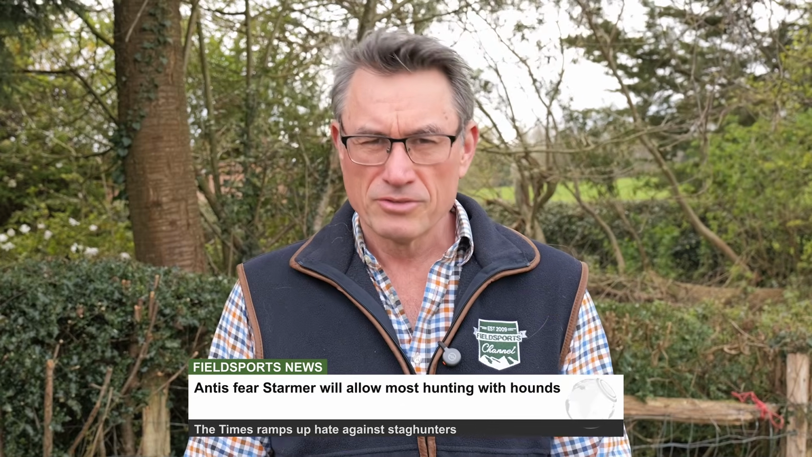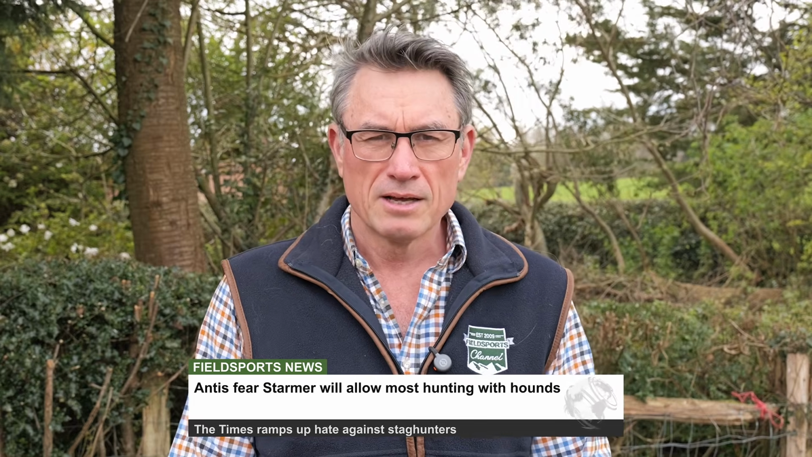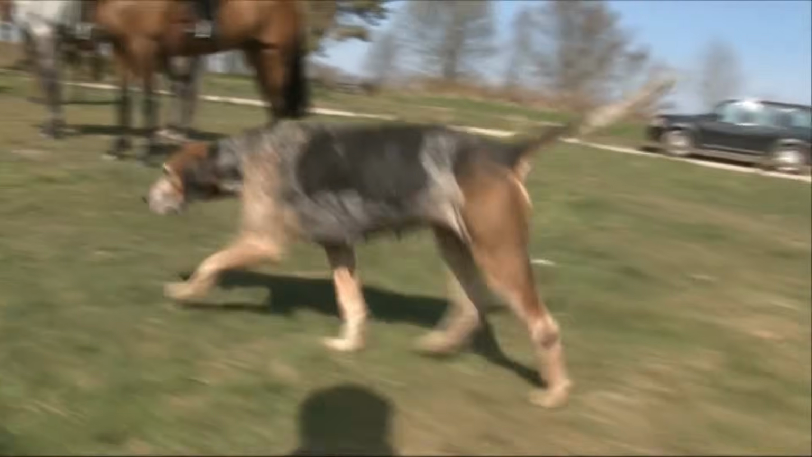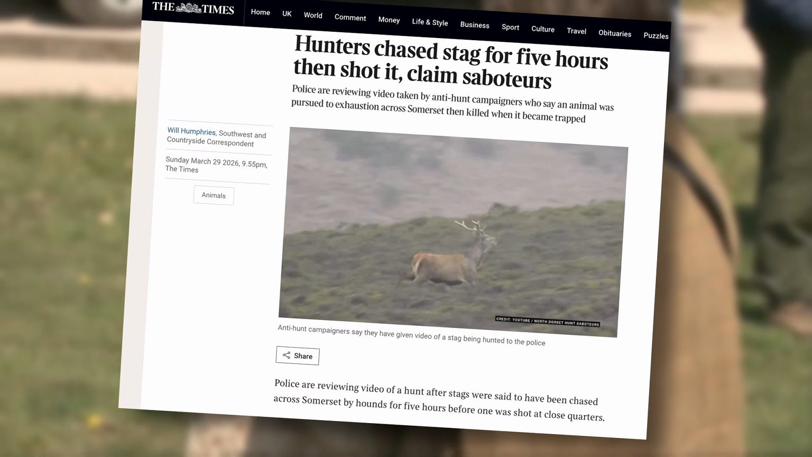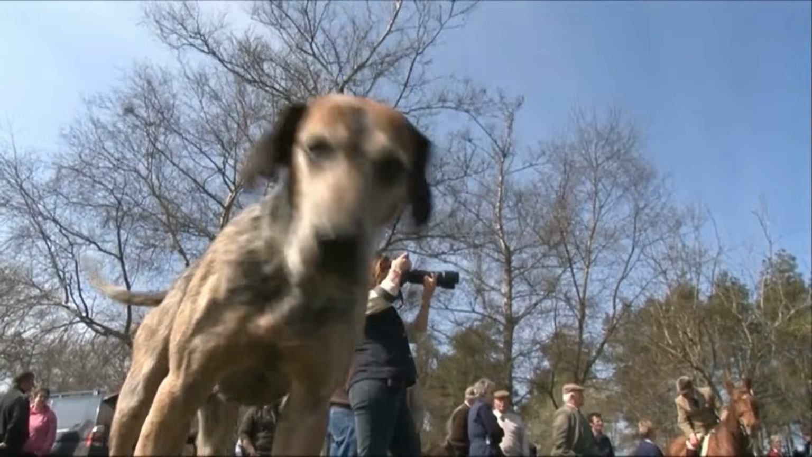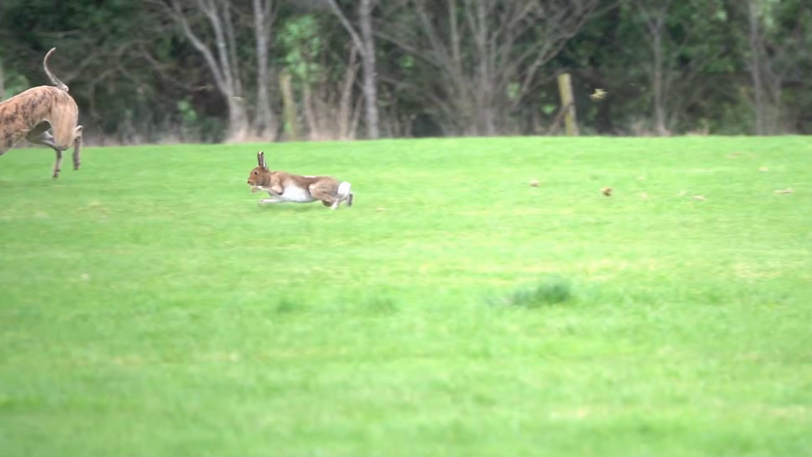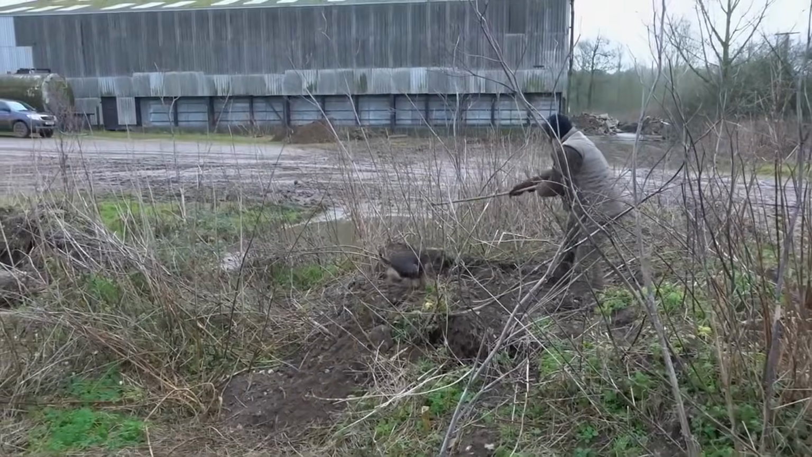There are signs the antis are nervous the government will stick to the letter of its manifesto commitment and ban trail hunting, and only trail hunting. With only around 1% of working dogs in the UK involved in trail hunting, antis persuaded the Times newspaper to publish an article about the legal and widely enjoyed sport of stag hunting on Exmoor, as if it were a criminal activity. Starmer did not promise to ban stag hunting, buck hunting, beagling rabbits, bassetting mink hounds, chasing rats, long dogs on rabbits, ratting with terriers, or any of the dog work in shooting sports, let alone ferreting, falconry, or using bumblebees to flush mice. See our film on that subject.